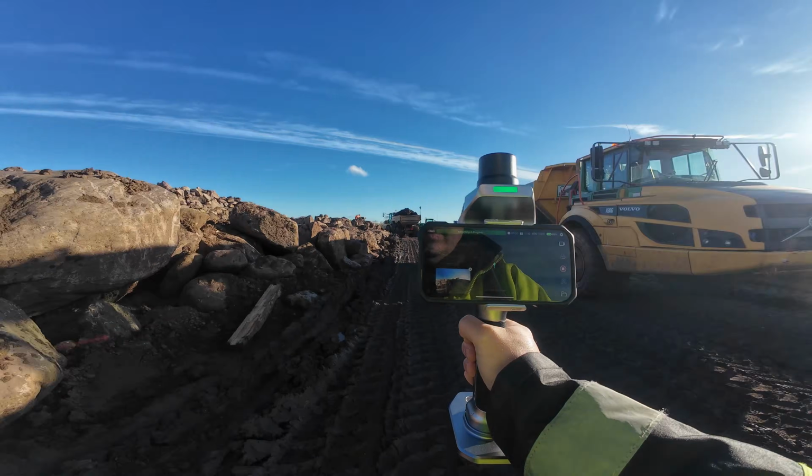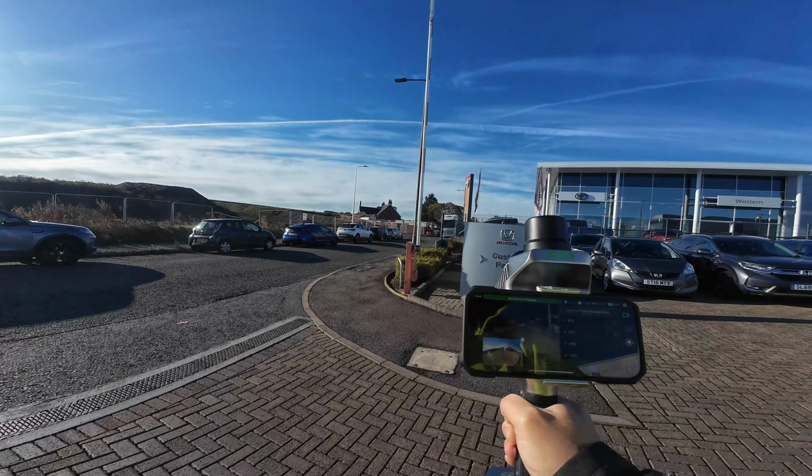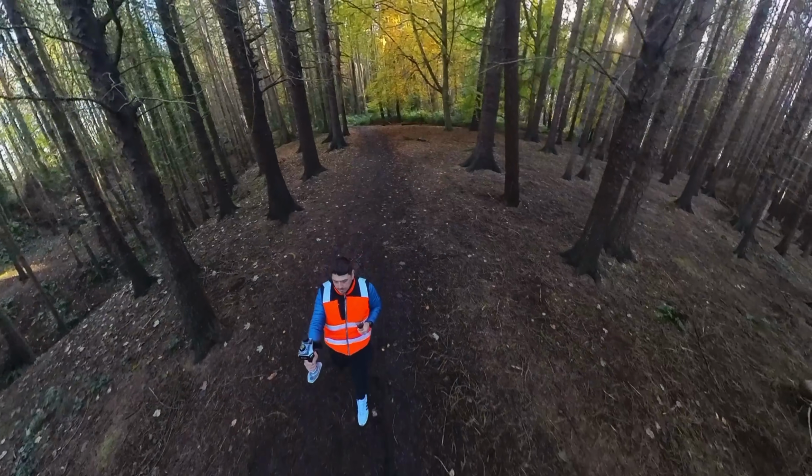Think building interiors, underground car parks, tunnels, or construction sites with limited sky visibility. It's great for as-builts, stockpiles, and small area topos without a full control network. It also works well in industrial plants, basements, and even under tree canopy as long as you move slowly and loop around solid features.